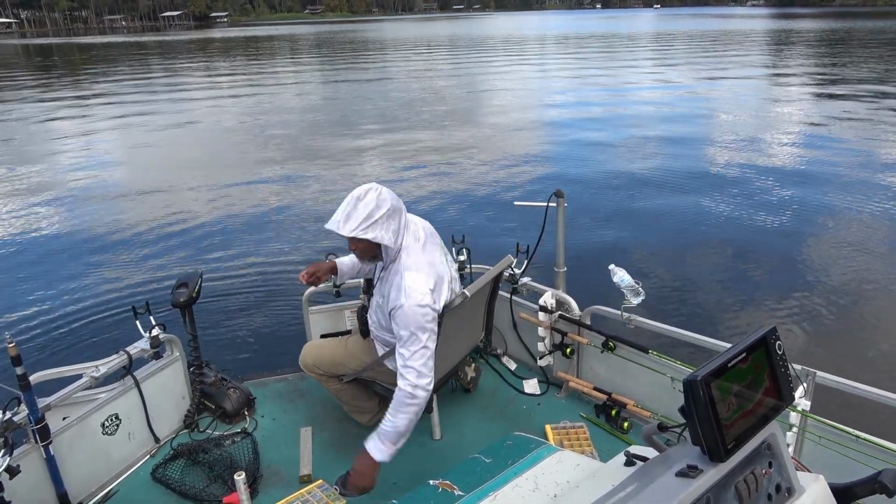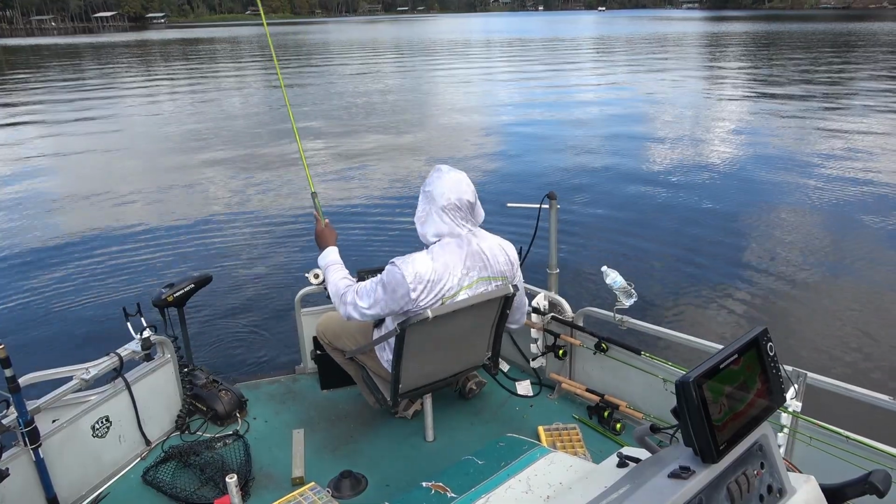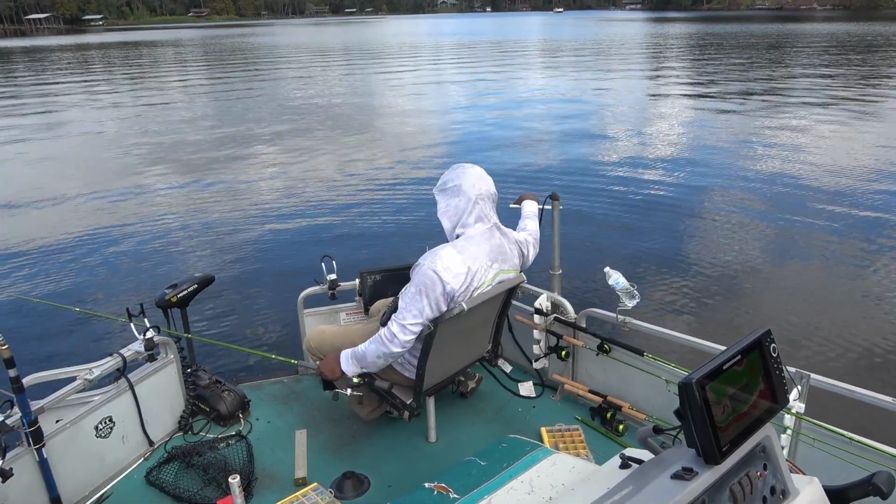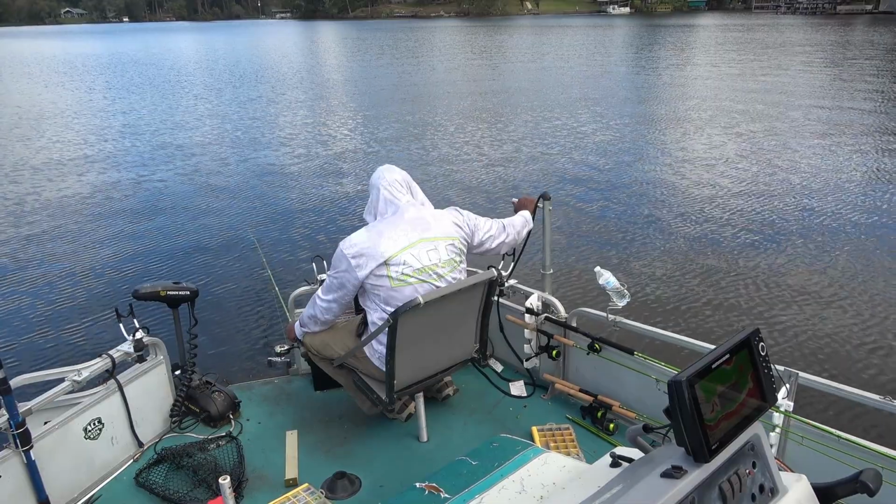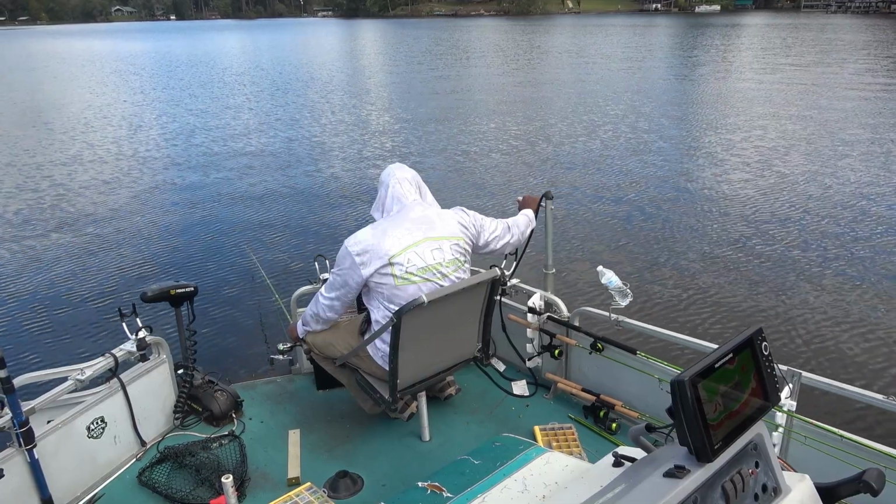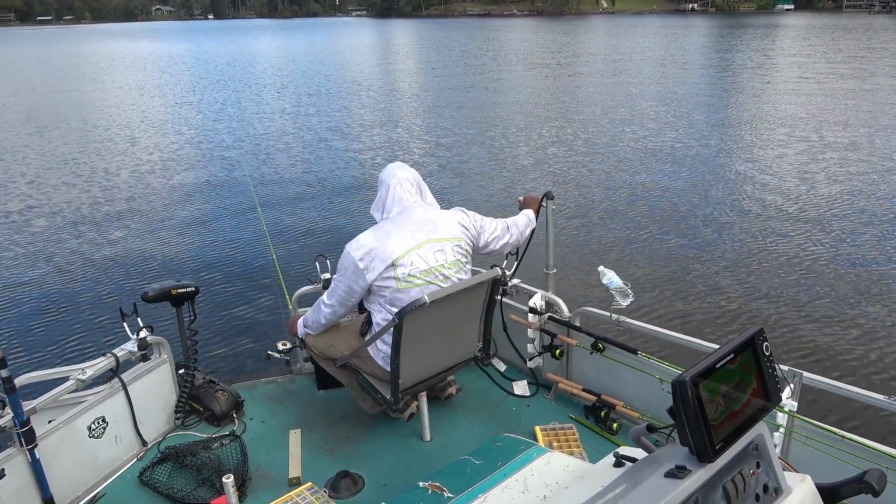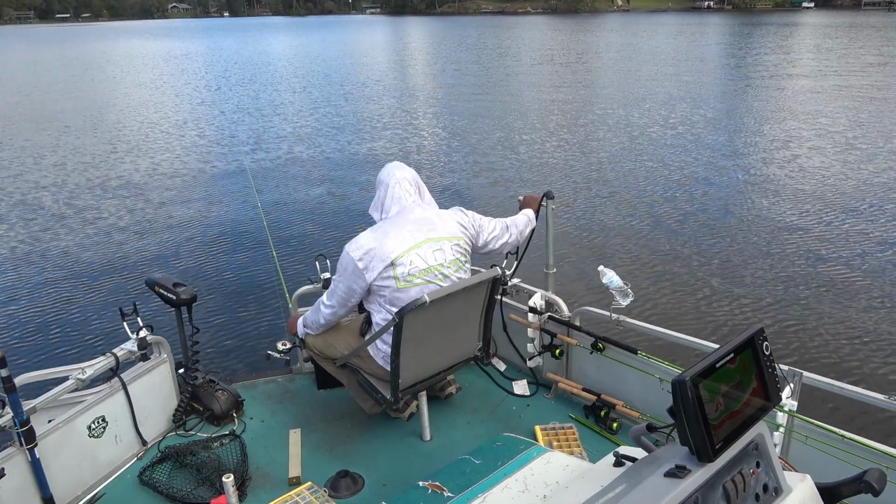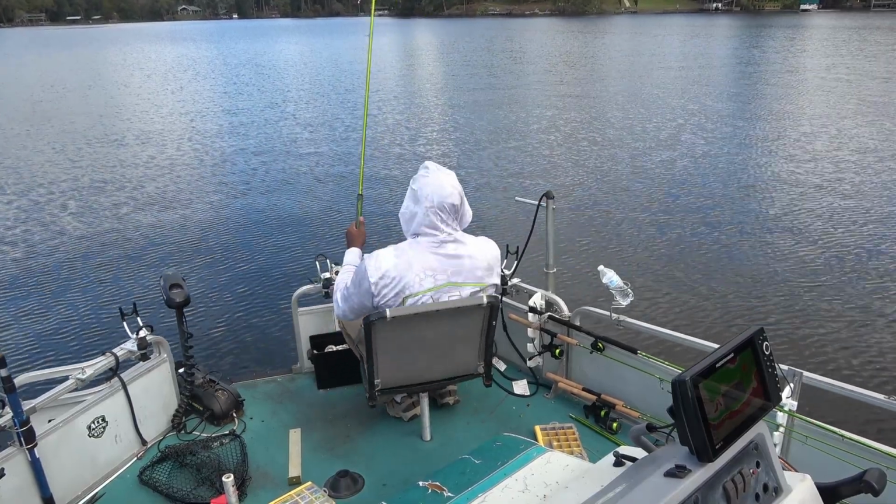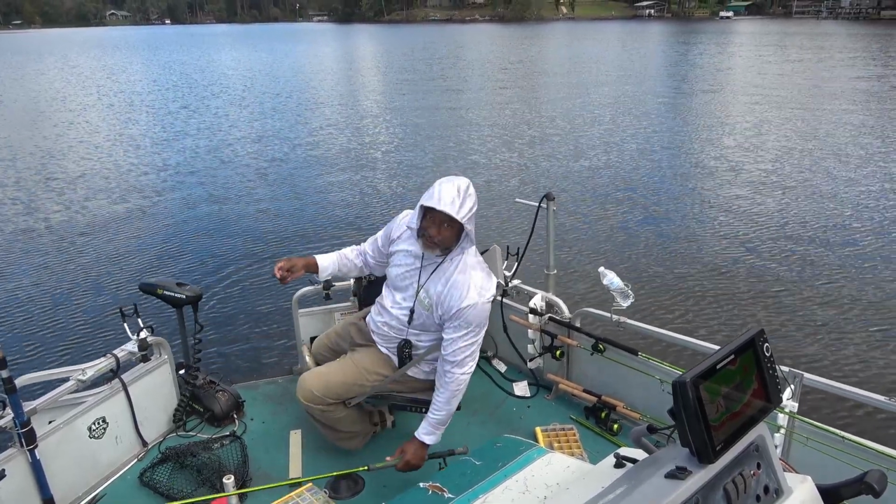I think all of these are gonna be smaller. I'm gonna try one more. If I get another small one, I'm out of here. Guys, you can literally catch 1,000 of them out here.